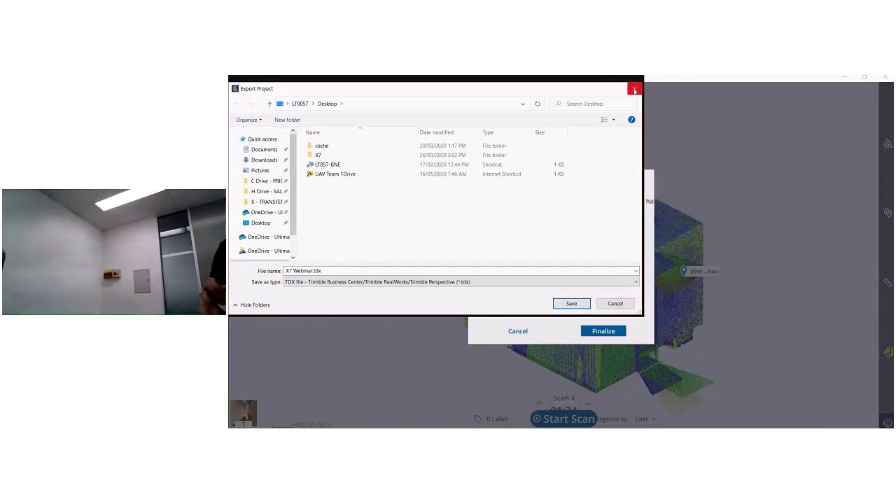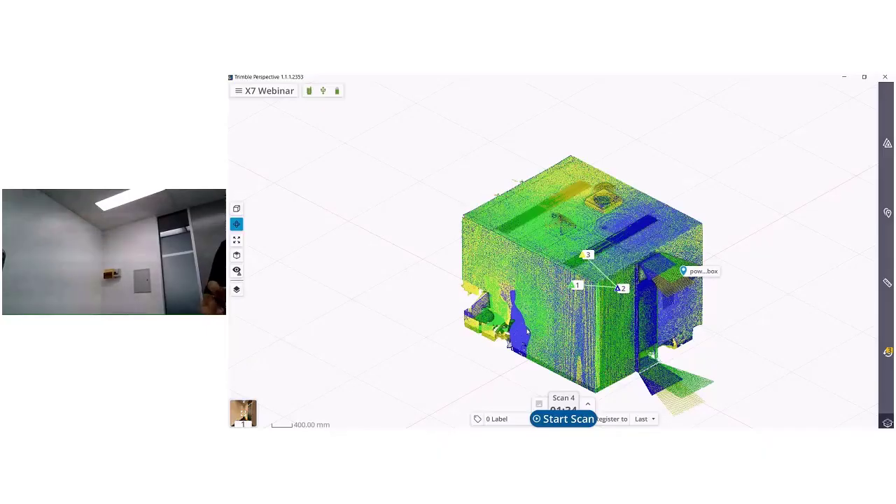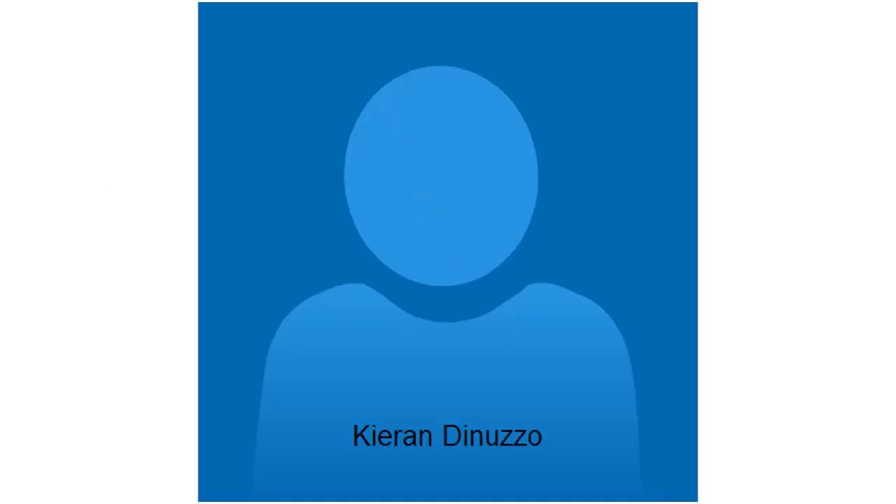Excellent. All right, I'll pause there to hand over to Fraser. Otherwise, Fraser, I might jump in and show everybody the manual registration that we have in both softwares. Yeah, feel free. Excellent.